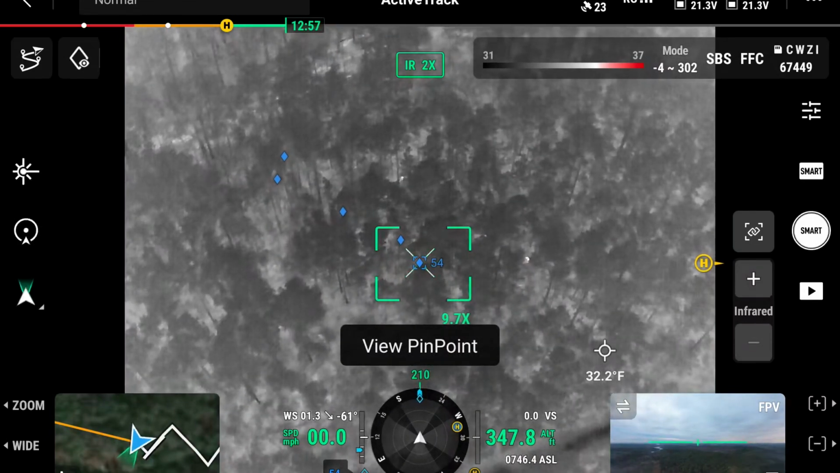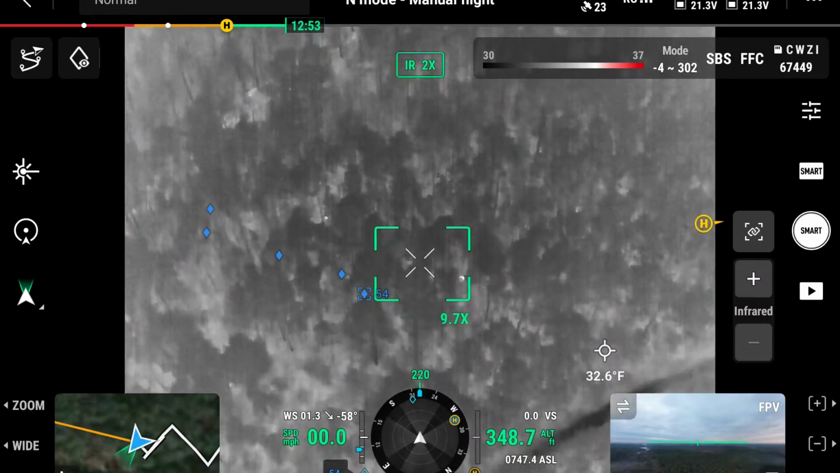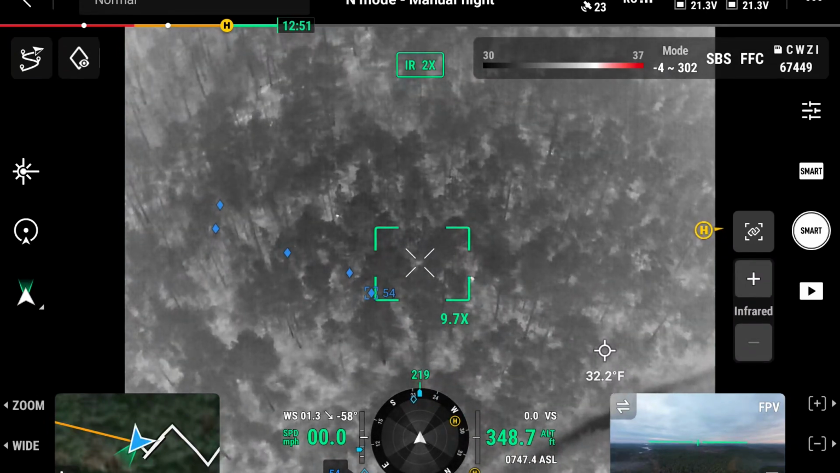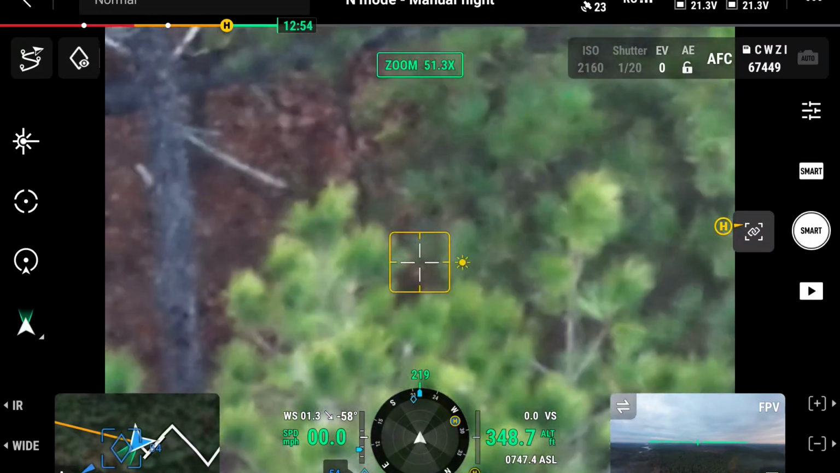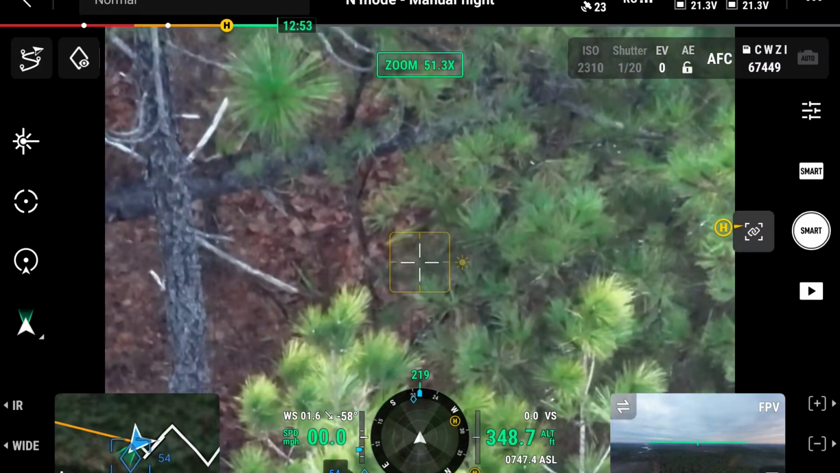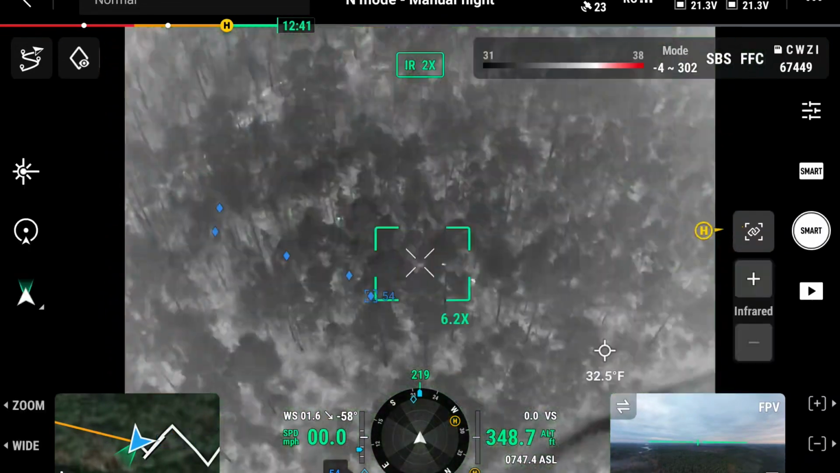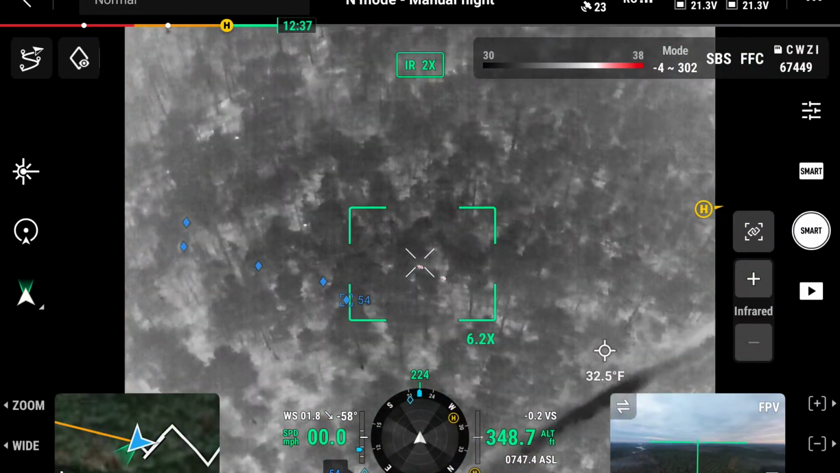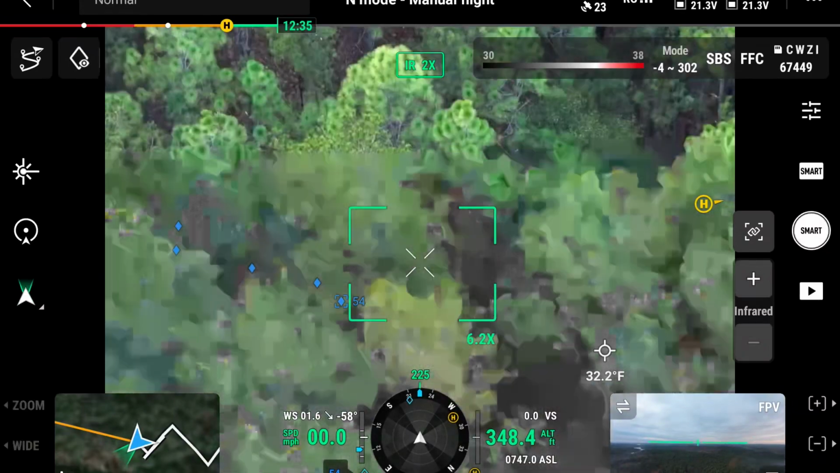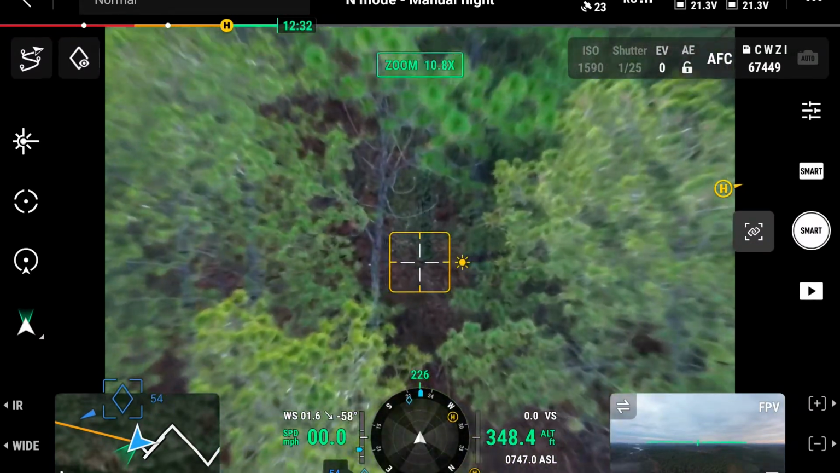Viewing pinpoint. Oop, I hit the wrong button. So we got one right in here. I may have to fly over this one. It's just pretty thick from above. It's moving anyway. So should go see it pretty soon. Let's see what we got.